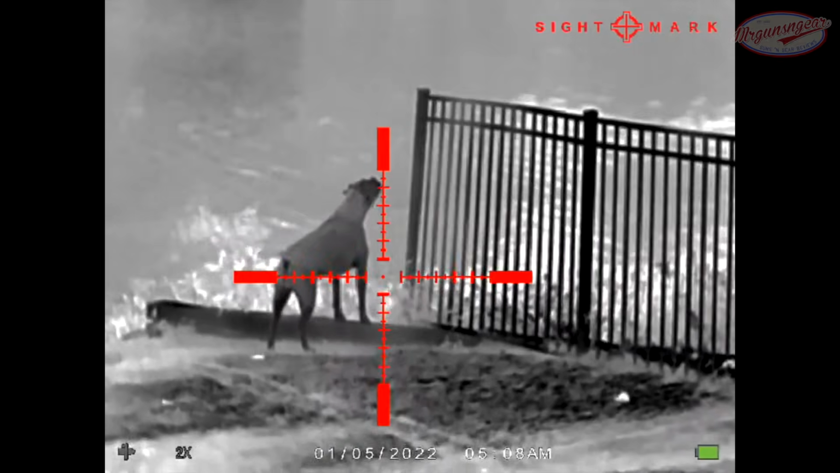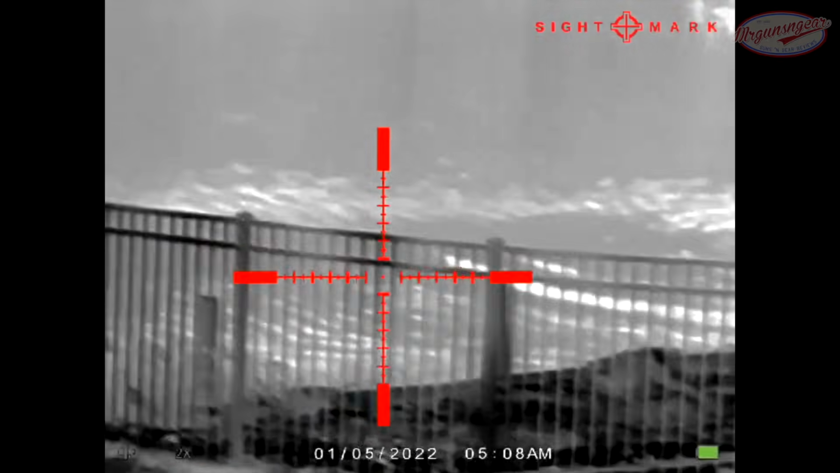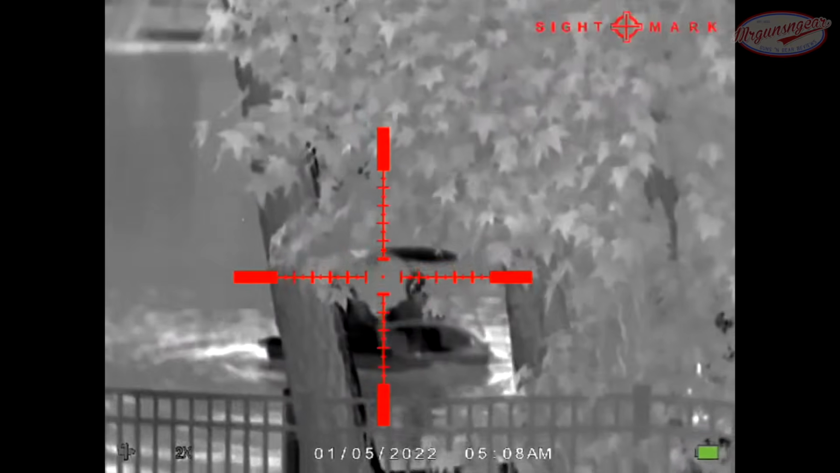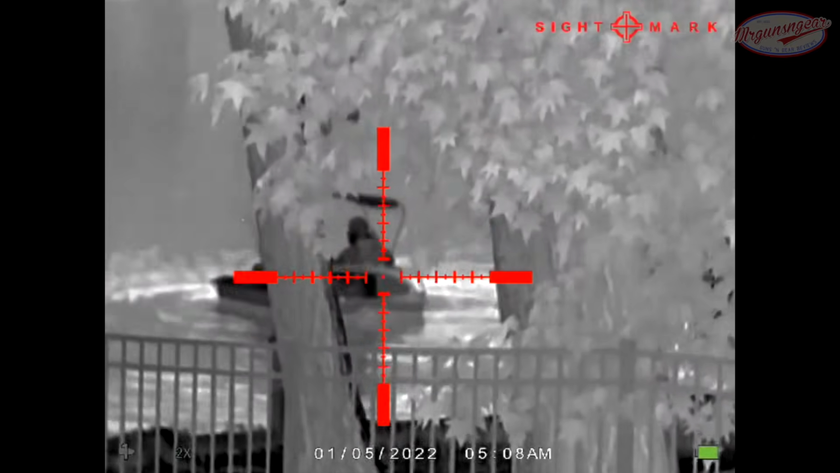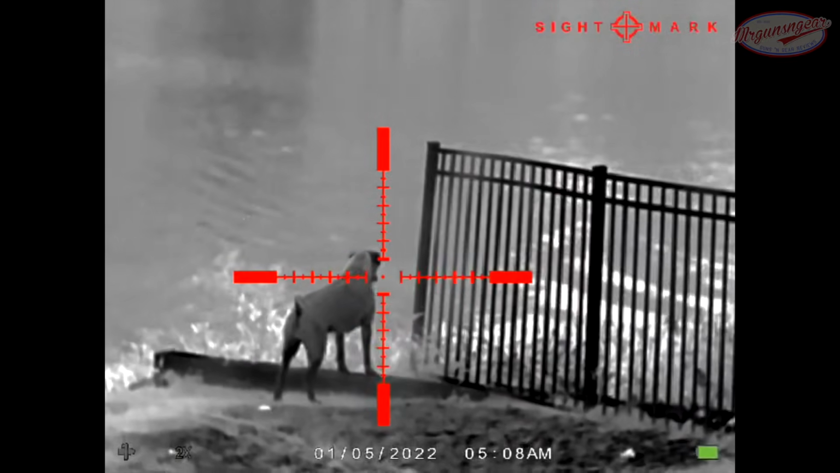Colt's probably about 45 yards away right now. And he's barking at those folks right there. He is not having any of that bullshit.